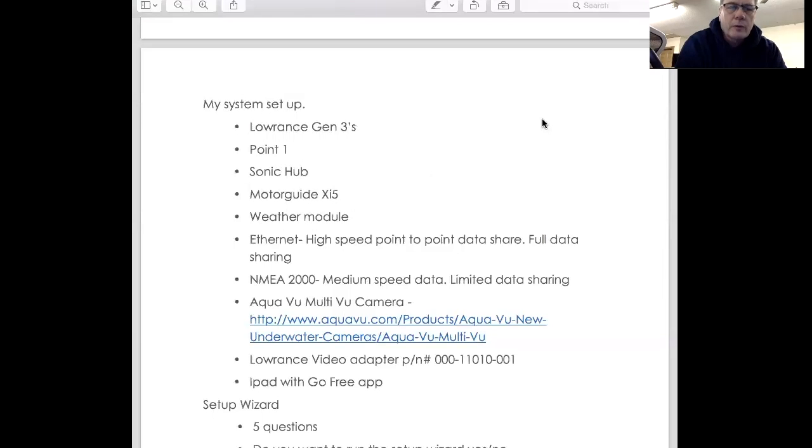Oh, that's right, I forgot one more thing. I do have the StructureScan 3D in my boat here. I forgot to put that on my list also, and that's tied into Ethernet. If you got any questions on the Ethernet, NMEA 2000, wiring, things like that, you can get a hold of me later.